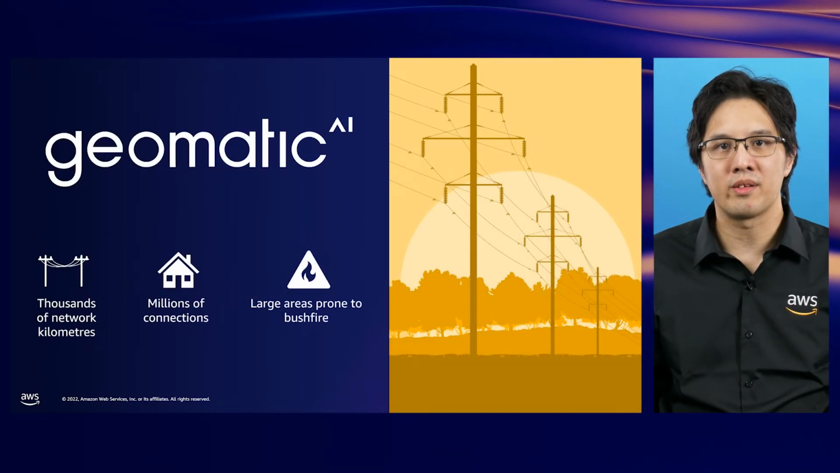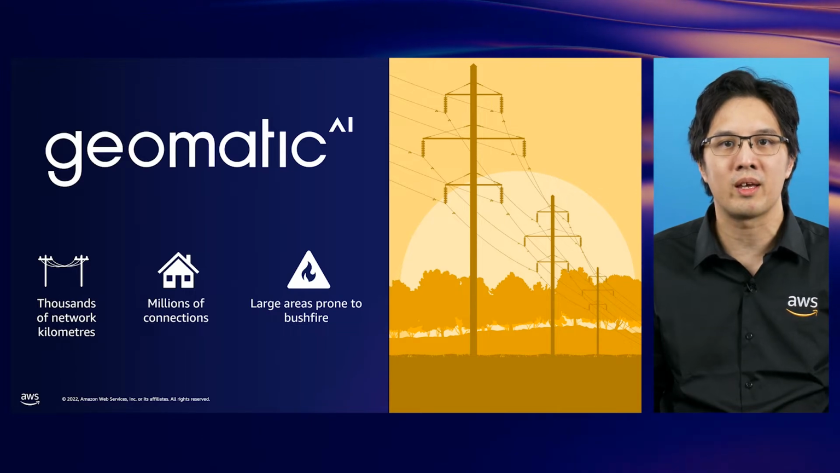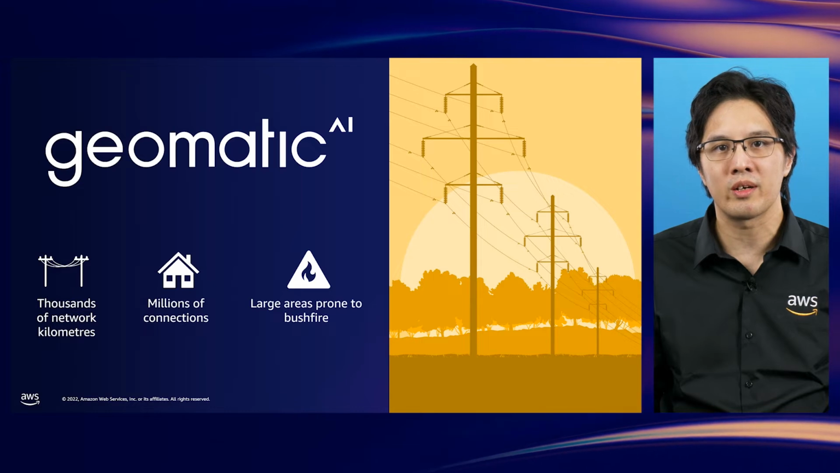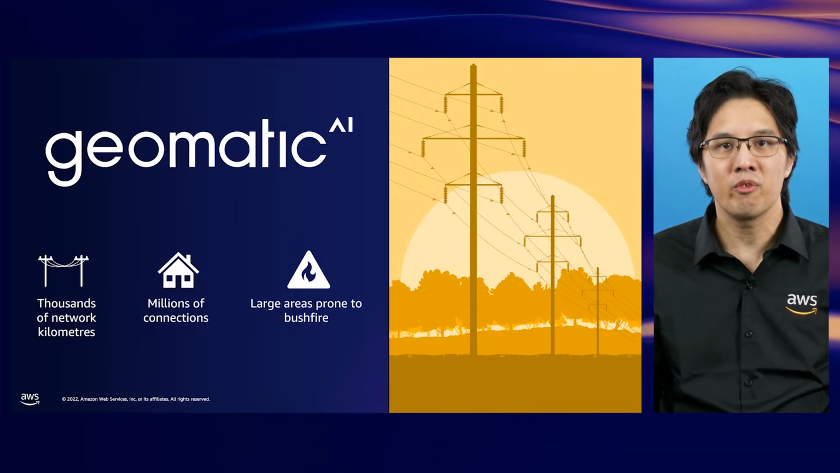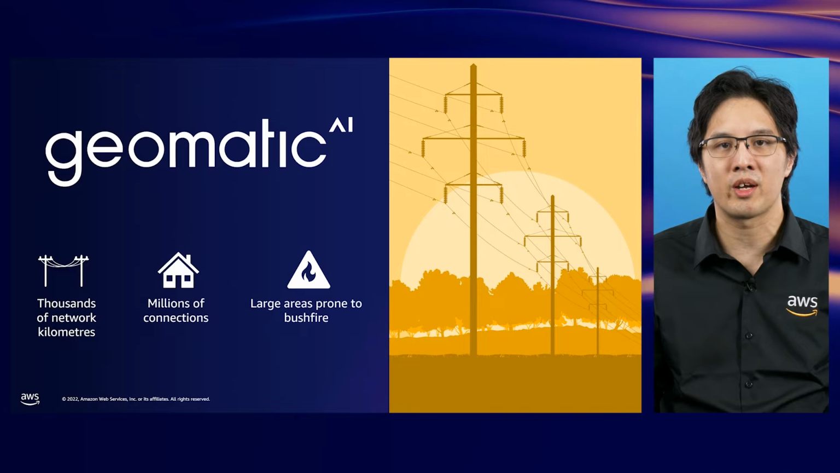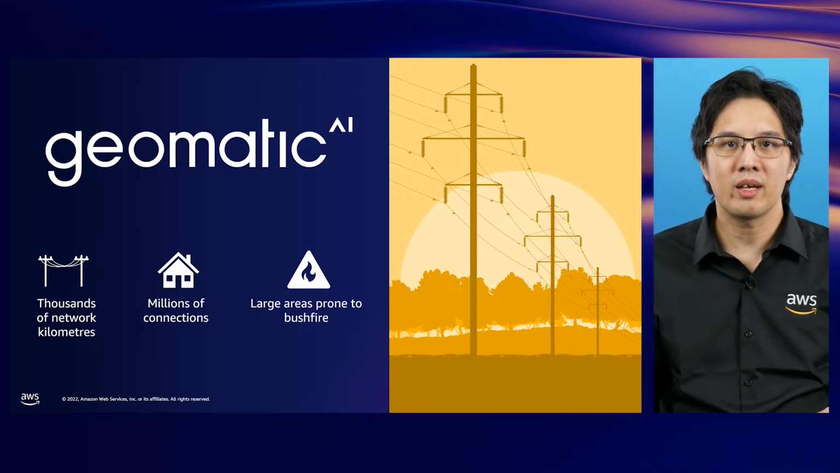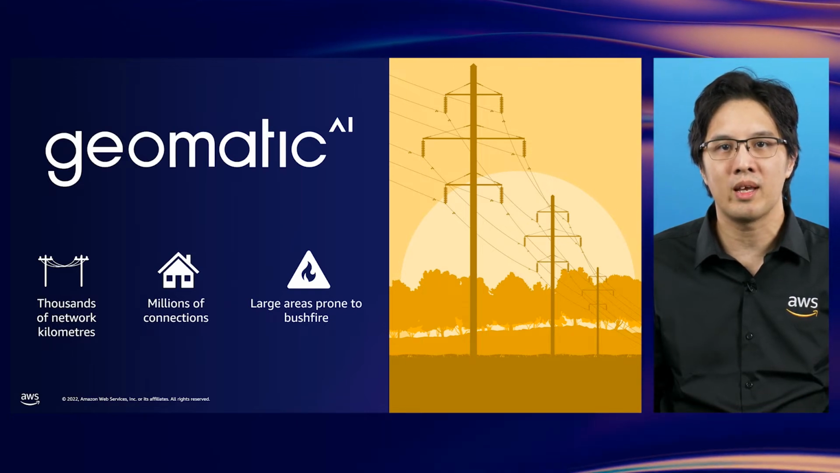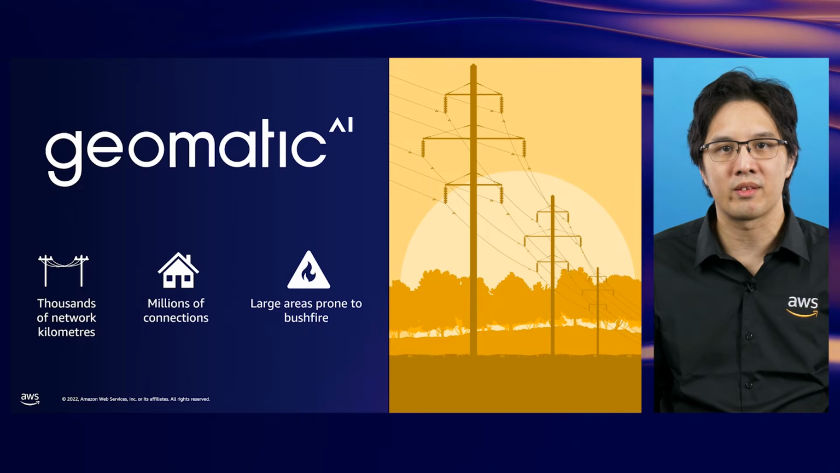One of the organizations helping to address the challenges with vegetation management is Geomatic AI. Geomatic AI have been working with energy distributors in Australia to monitor thousands of power lines, servicing millions of homes, with many of these electricity assets in bushfire-prone areas. Since its inception, they've been developing advanced mobile and spatial technology solutions to solve complex asset and data management challenges in the utility, transport, and government sectors.